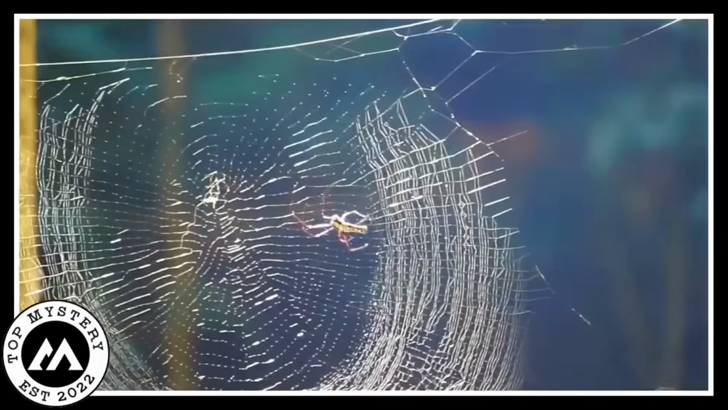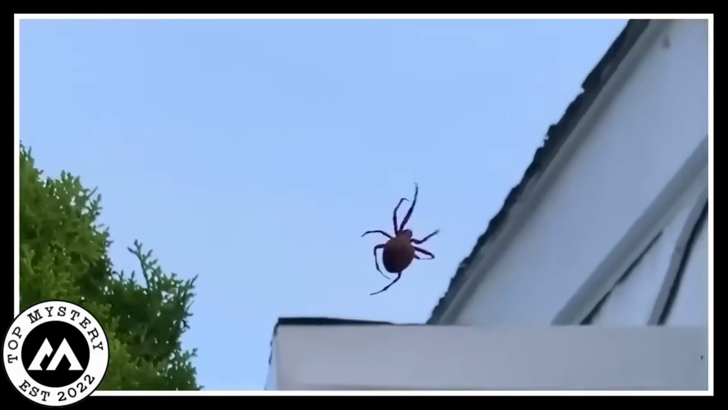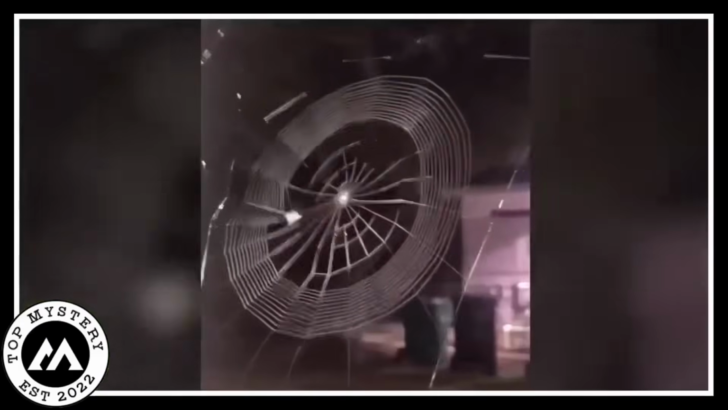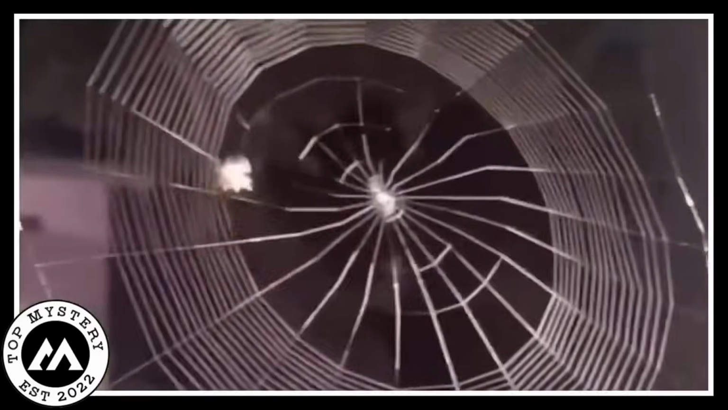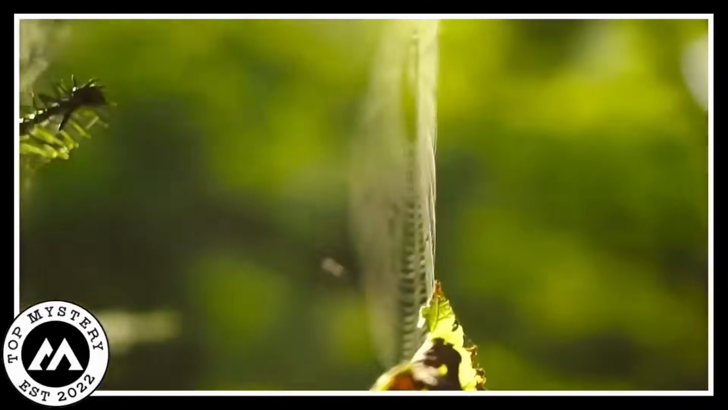There's something strangely fascinating about watching a creature with such a peculiar skill set. It's like the spider is an expert craftsman, creating a masterpiece with nothing but silk and determination. So dive into this captivating world where a spider turns into a skilled architect, proving once again that nature's creations are nothing short of incredible.